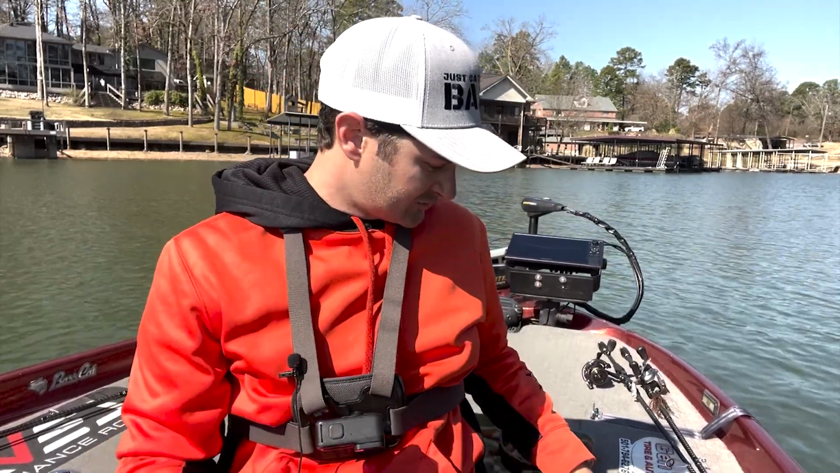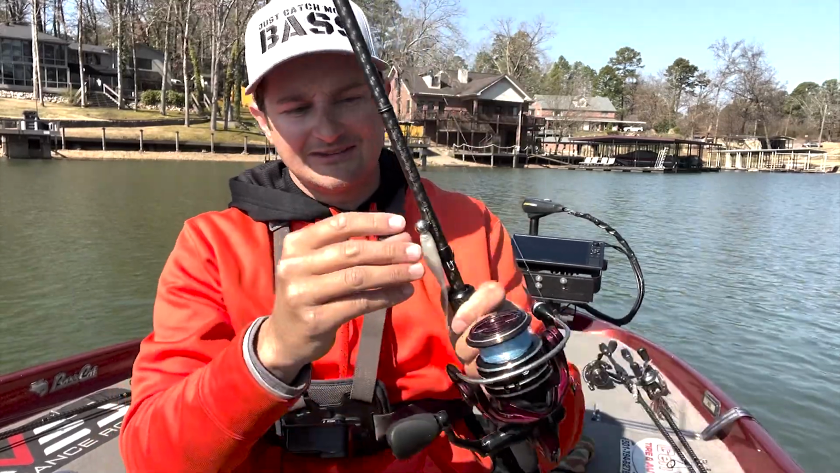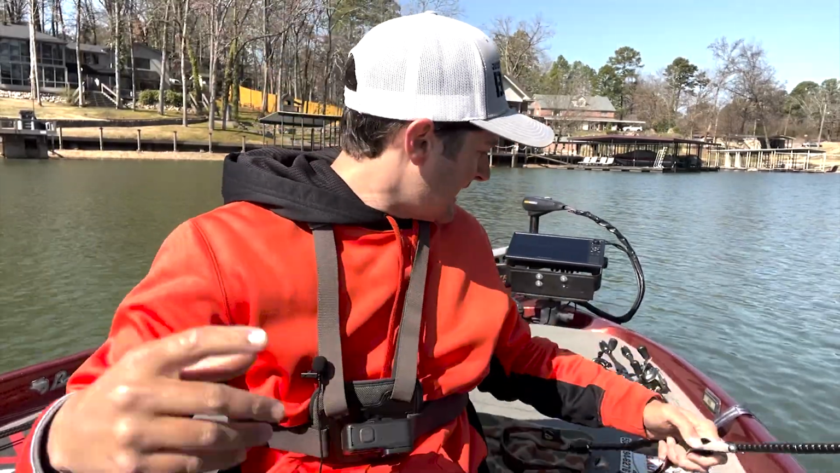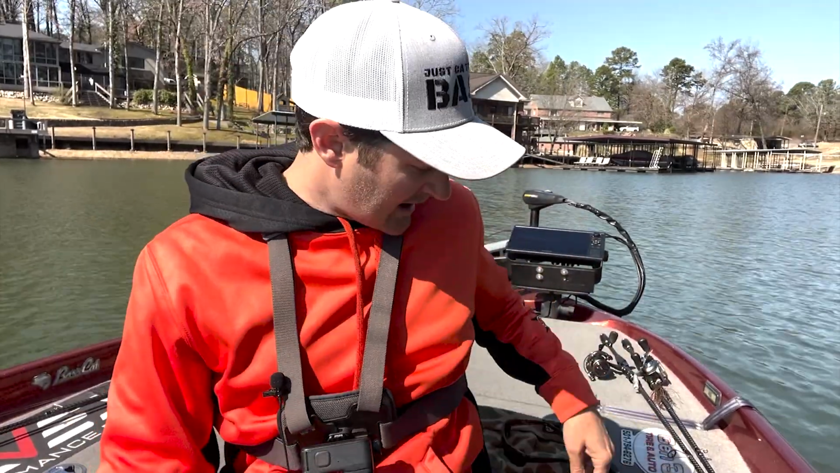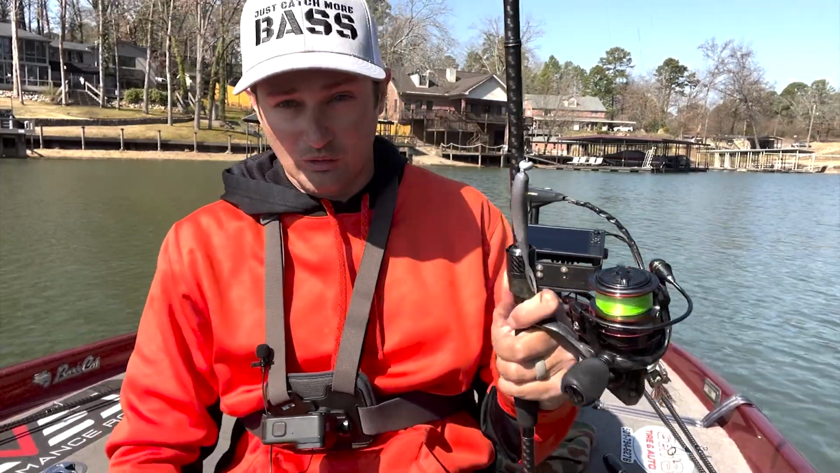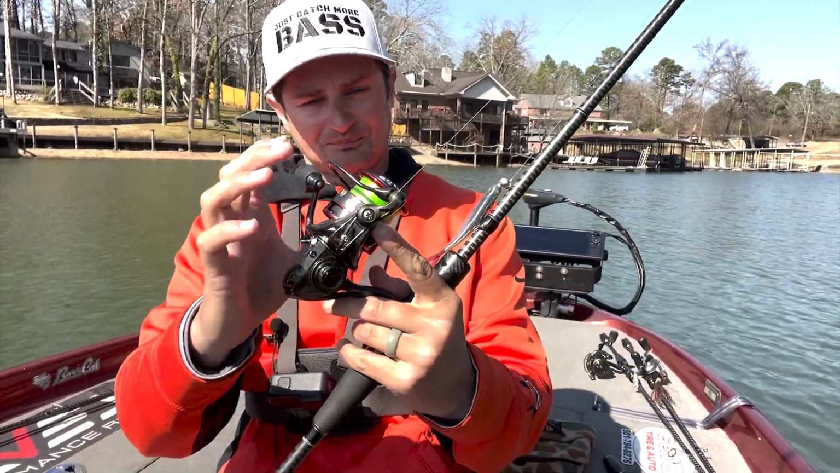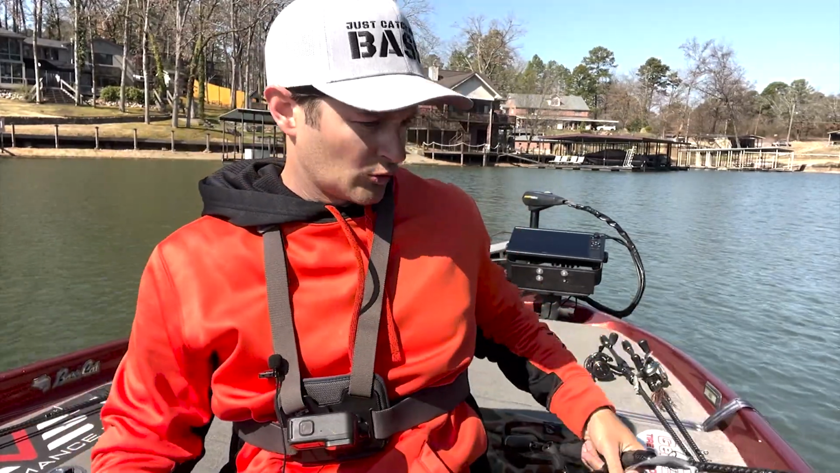The baits I was using: a little prototype Core Tackle jig head here. I had the Strike King Baby Z2 on as well with the 1/2 ounce head. I caught some of those fish early with the 1/4 size head. I'm using my Level NGX 7.1 medium light. I have a 610 light up here as well. I'm using the Goro braided line, 10-pound, and I'm using 12-pound fluorocarbon test.